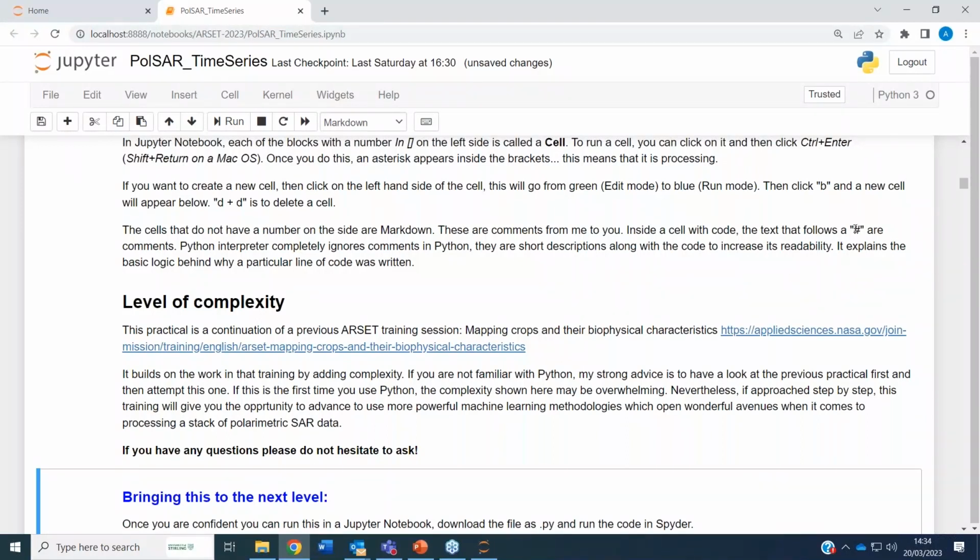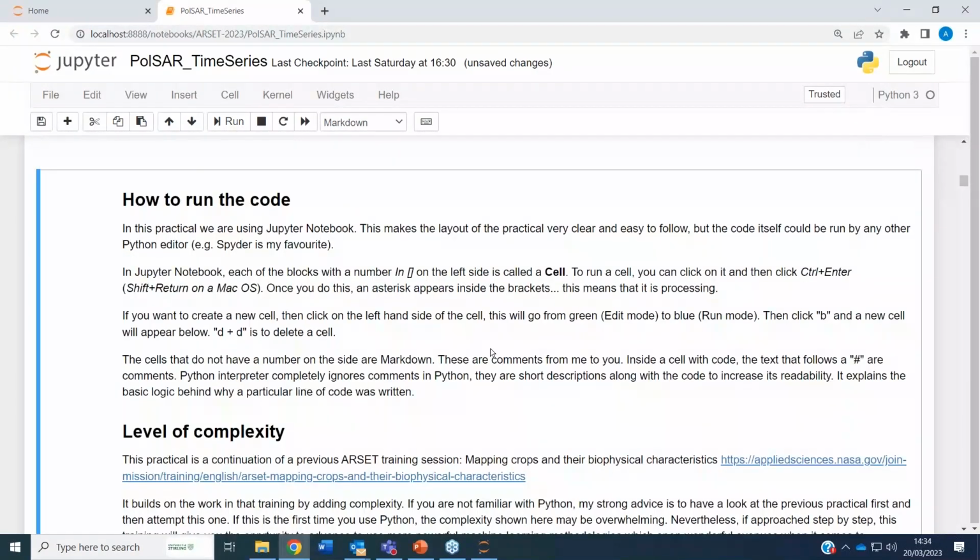Another thing: if in the code you see a hash, it means it is a comment. Comments, like markdown, are written for humans and not for the machine. When the machine sees the hash, it just goes through and doesn't run it. It's just text for humans who are having a look at the code.